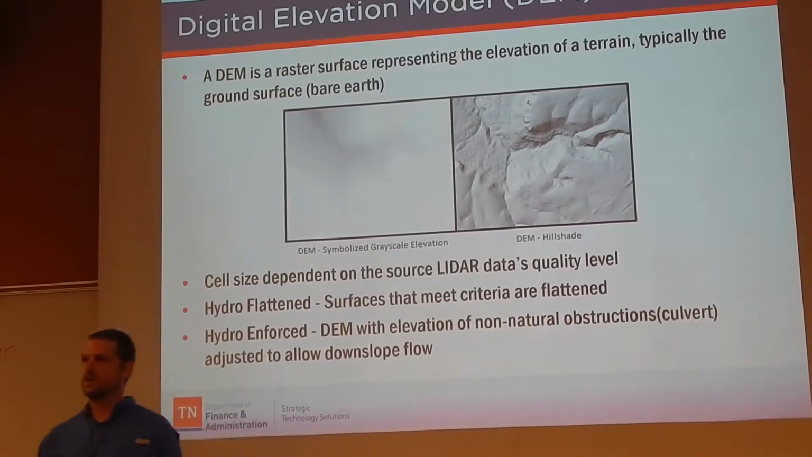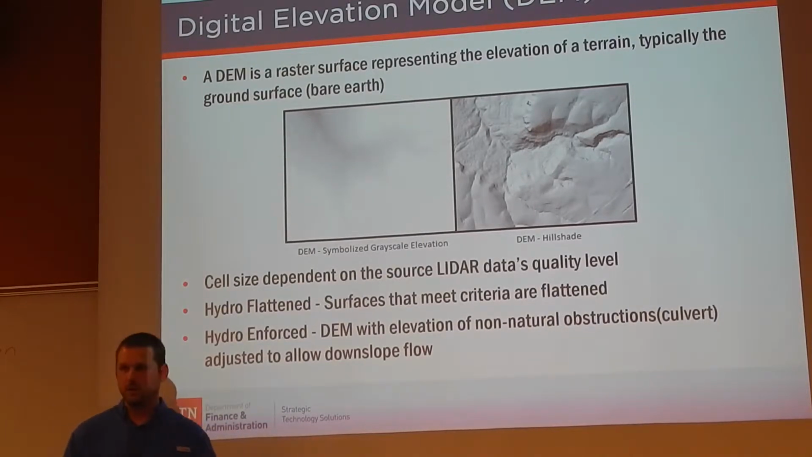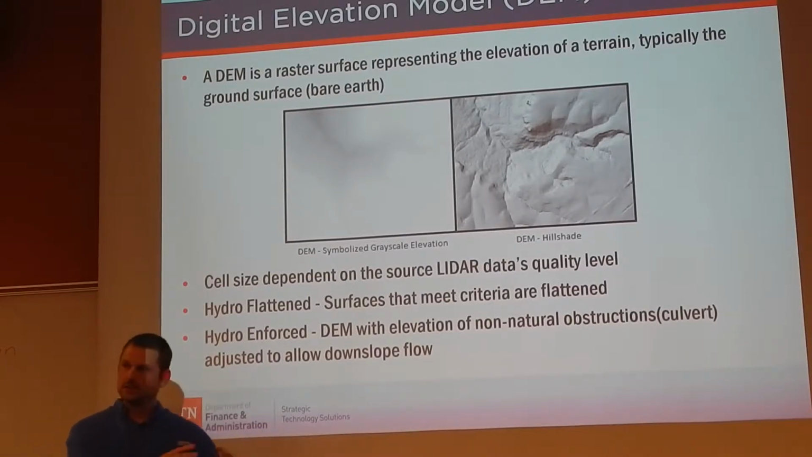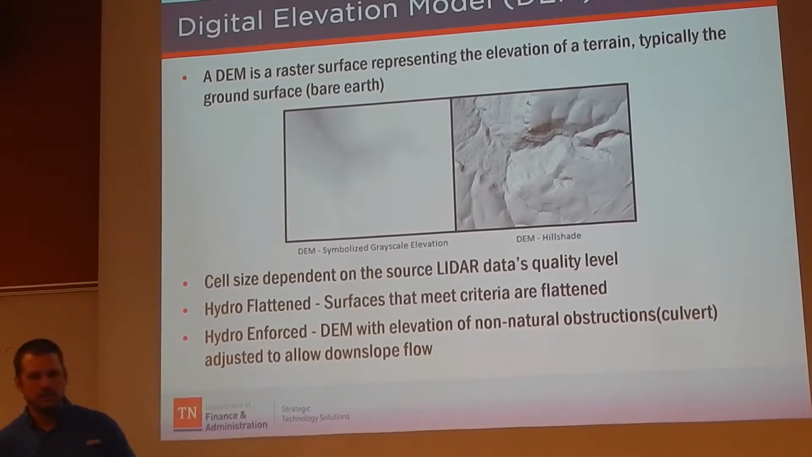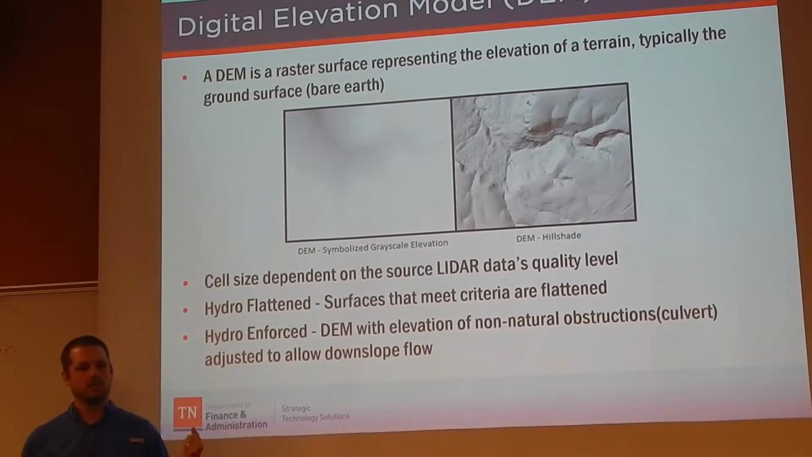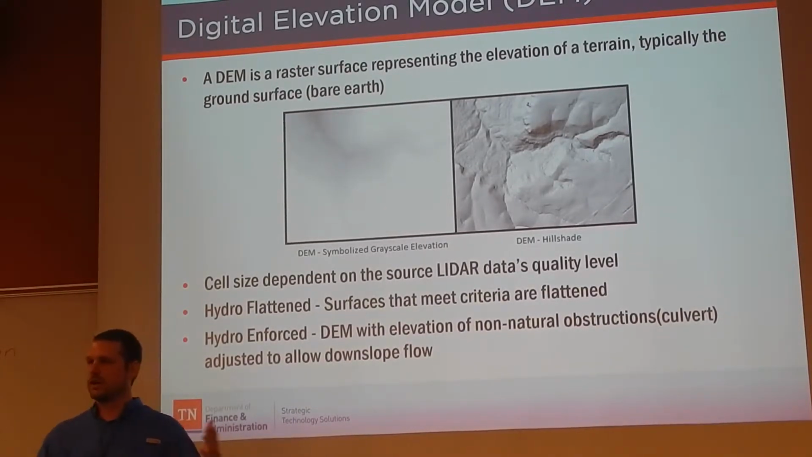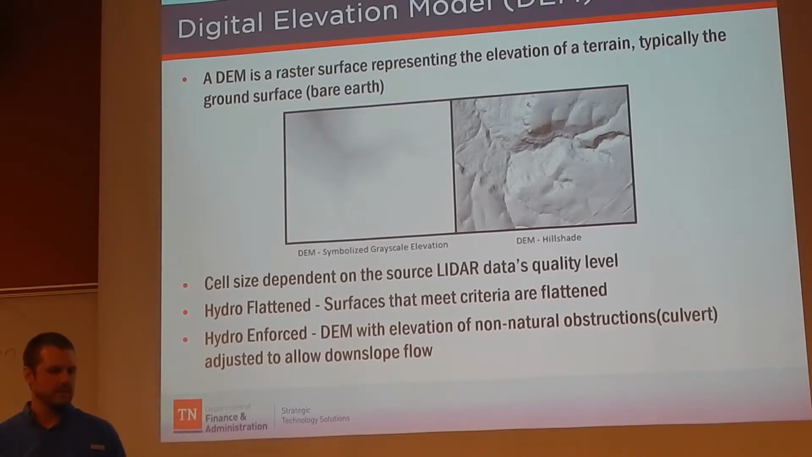I discussed the hydro flattening, so there are hydro enforced elevation models out there in the world, but ours are hydro flattened. So what that means is that the surfaces that meet that criteria, the over 2 acres or greater than 100 feet in width, are flattened.